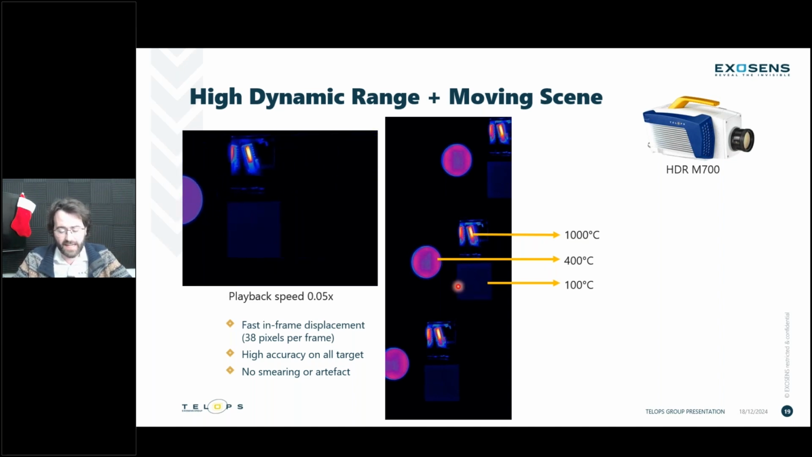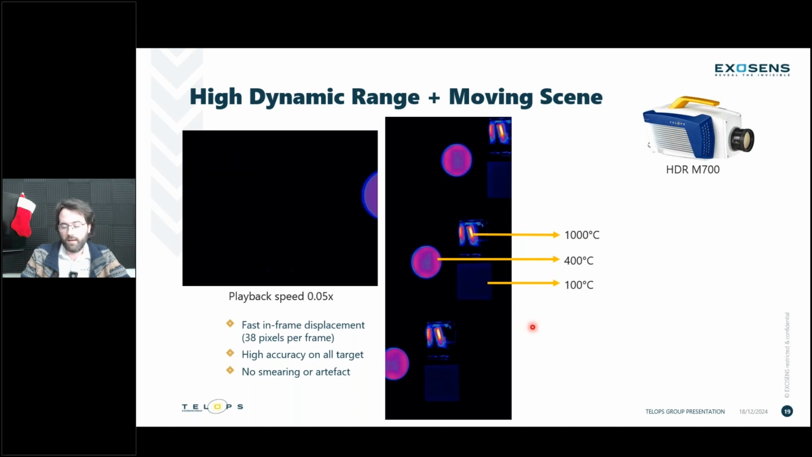The contrast enhancement that was added to the Reveal software is always very useful. You can see the image super well, and the radiometric accuracy of that thermal data was maintained throughout that movement. So it had very good measurement.